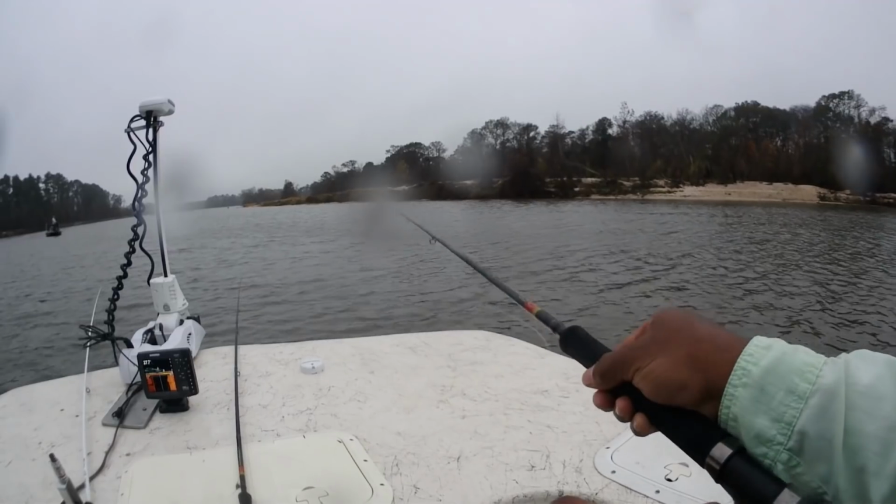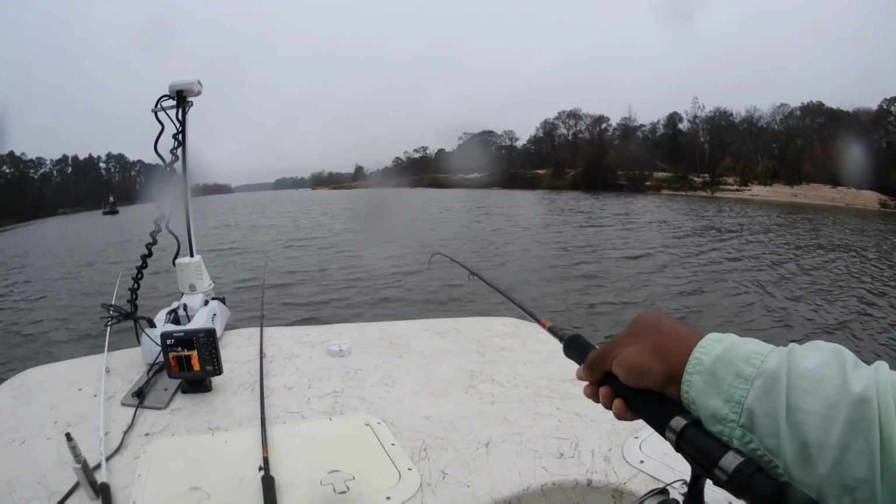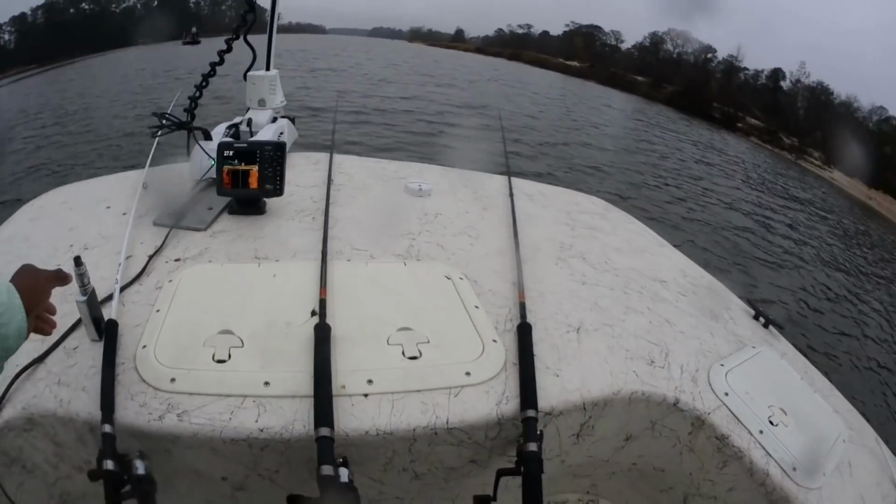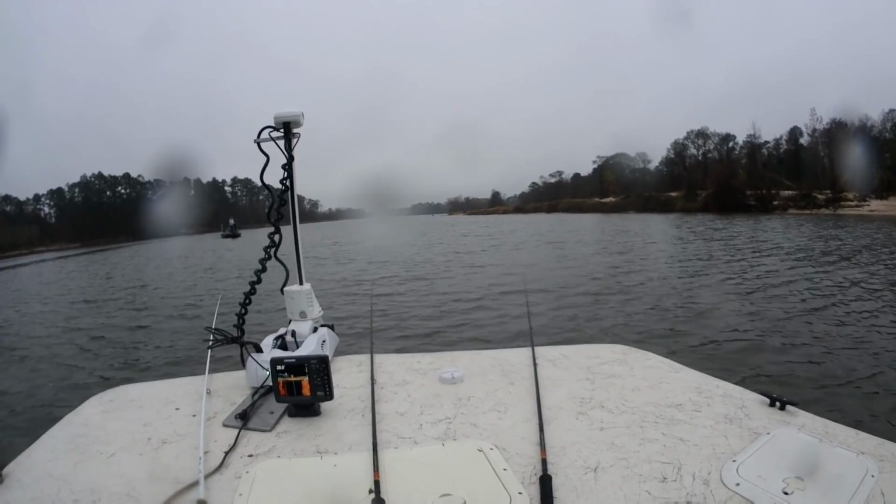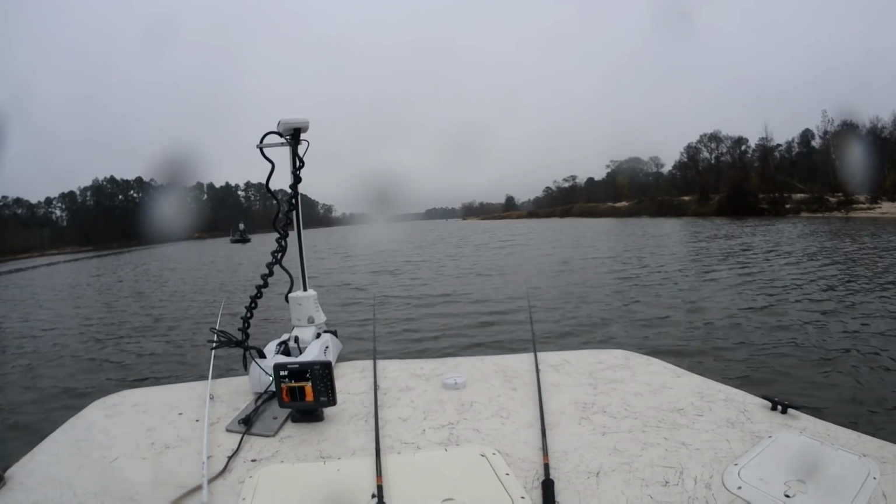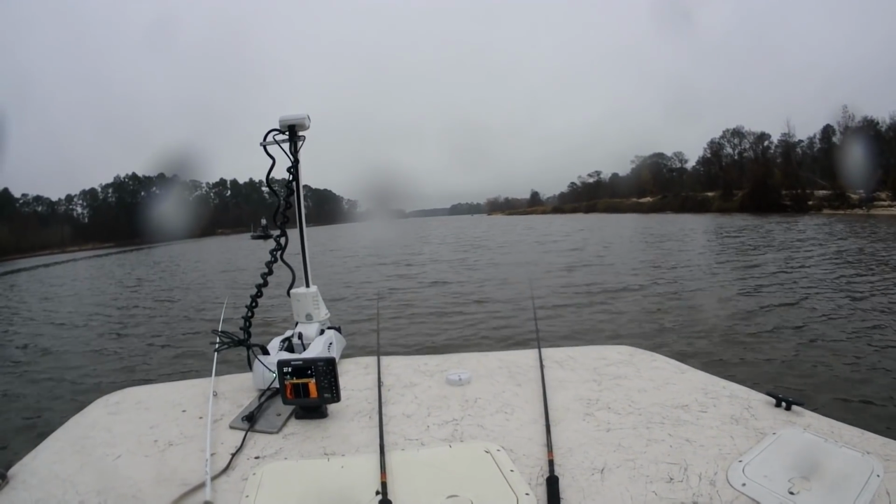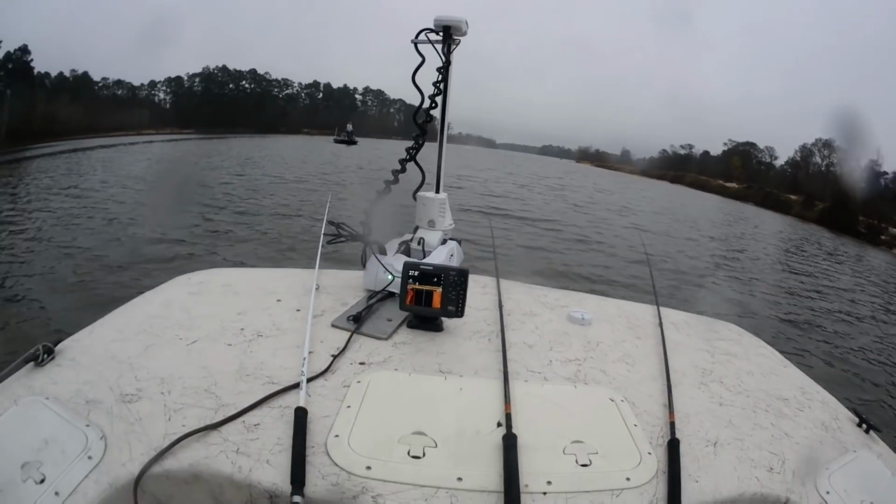But drop these things down there to the bottom. What you're gonna do is try to determine the depth that the fish are preferring. And where I've been having my best luck is anywhere between 25 and 28. Once I catch a fish, I'll try to stick with that depth. So right now I'm in 27. I got my poles about, I'm gonna double check them here.